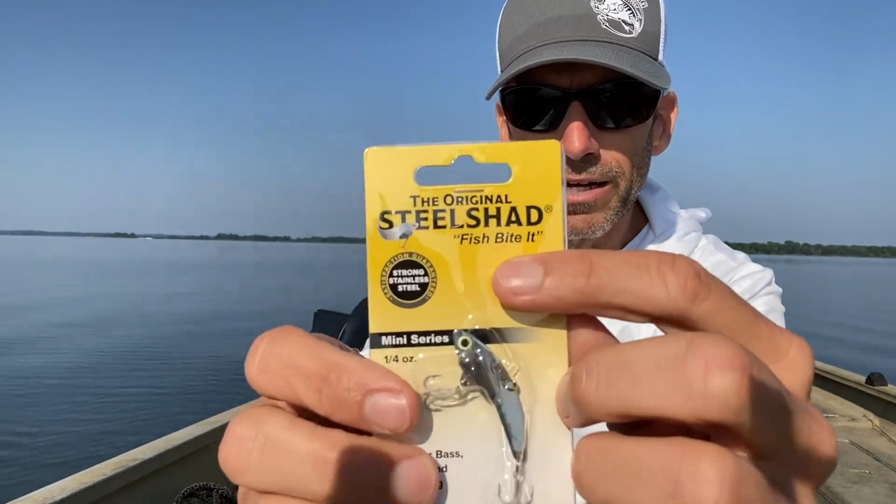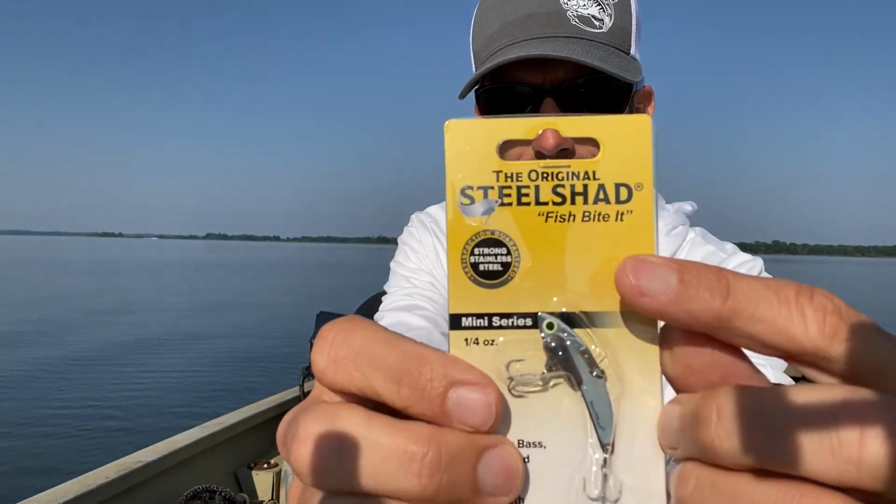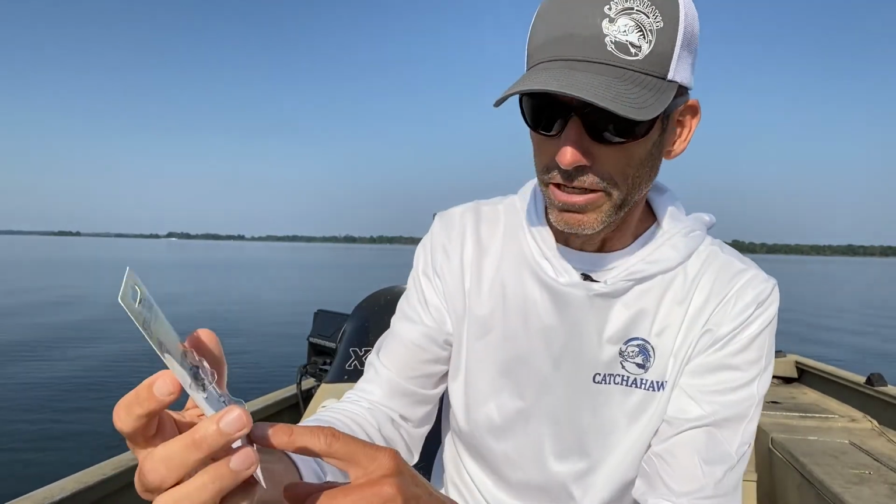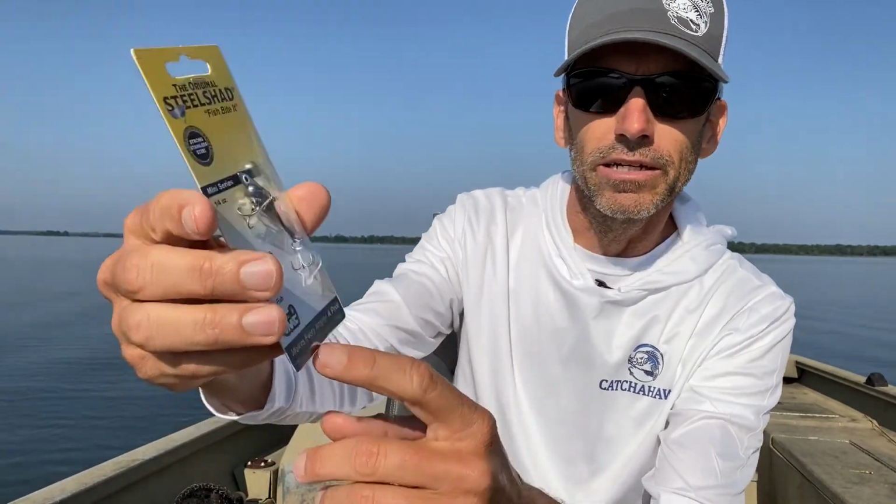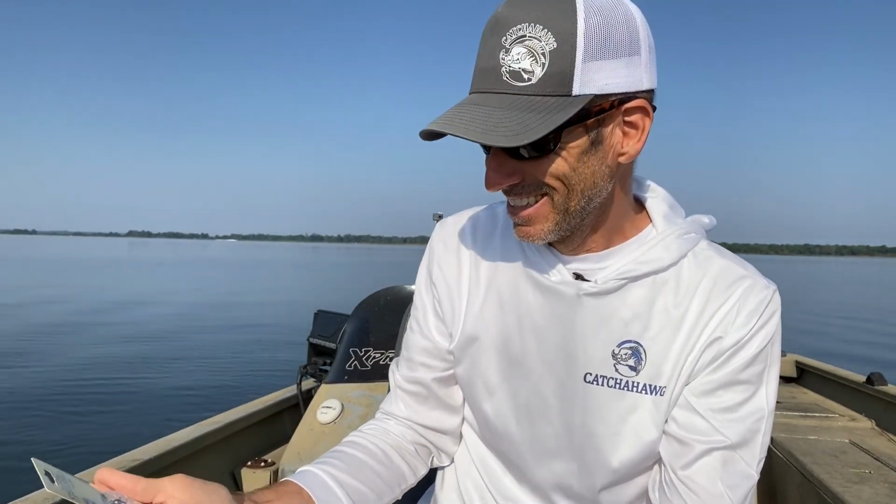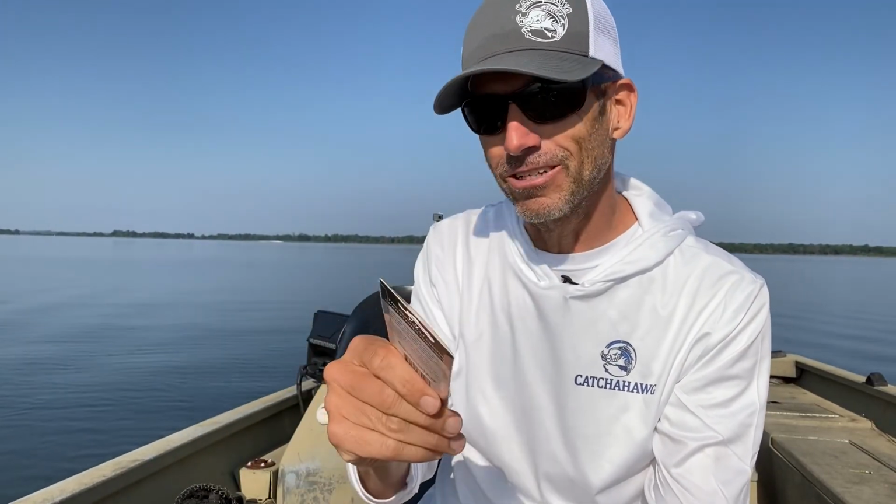And it's got to work, because if you look right here, it says fish bite it. See right there? Fish bite it. You can't go wrong with buying a bait that says fish bite it, right? So anyway, also down here at the bottom it says makes every angler a pro. Man, you got to try something like that, don't you? So I'm going to get out there and try to catch some, and if I do catch some, I'll put a link down in the description so you can find them pretty easy.